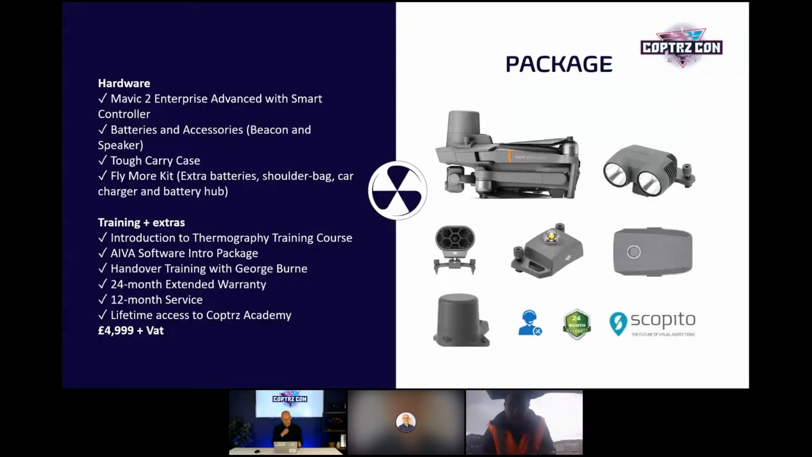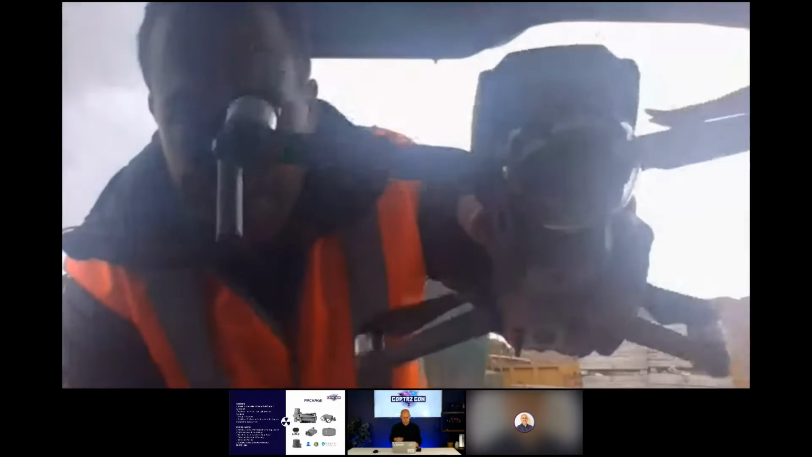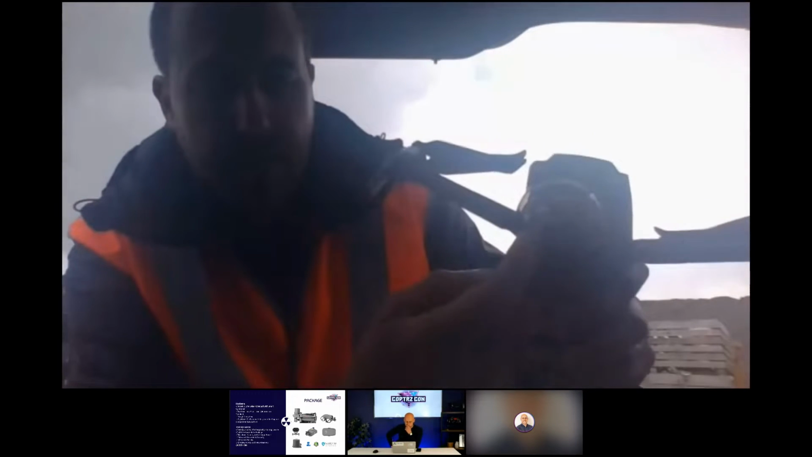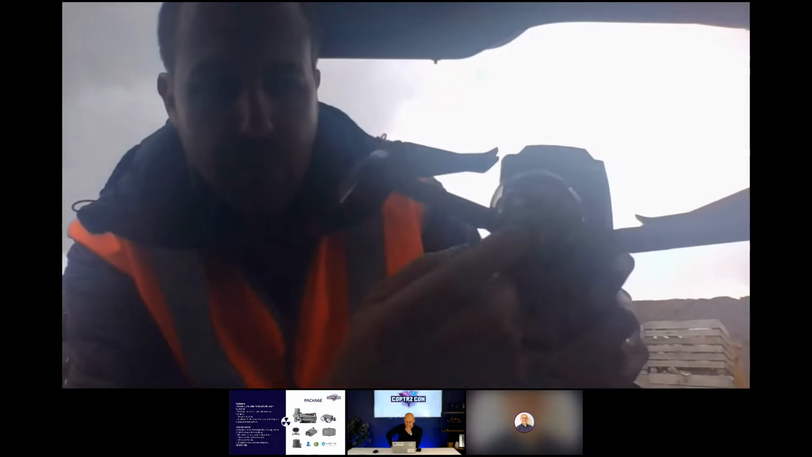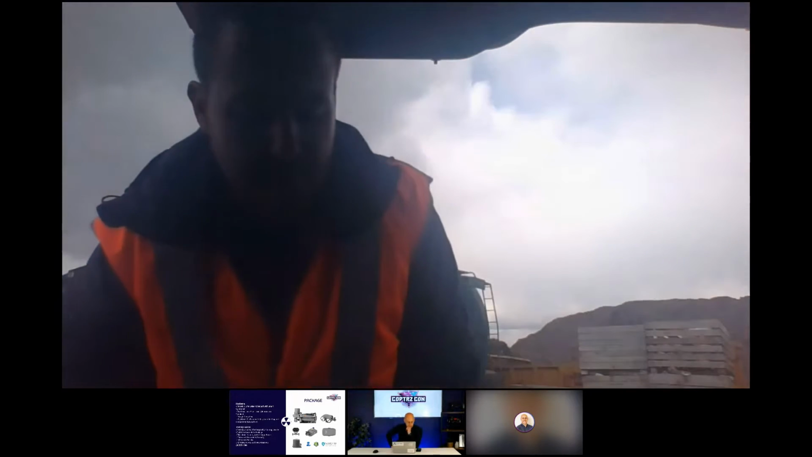One of the things I didn't like about the first demo was that we never had this little gimbal cover. I don't know if you can see on here, but it now comes with this gimbal protection. So it totally locks the gimbal in place. When it's all packed down, you can literally put it in a bag, and that gimbal with that really sensitive lens on the thermal camera is nicely protected, which I'm really pleased with. Really, really good.